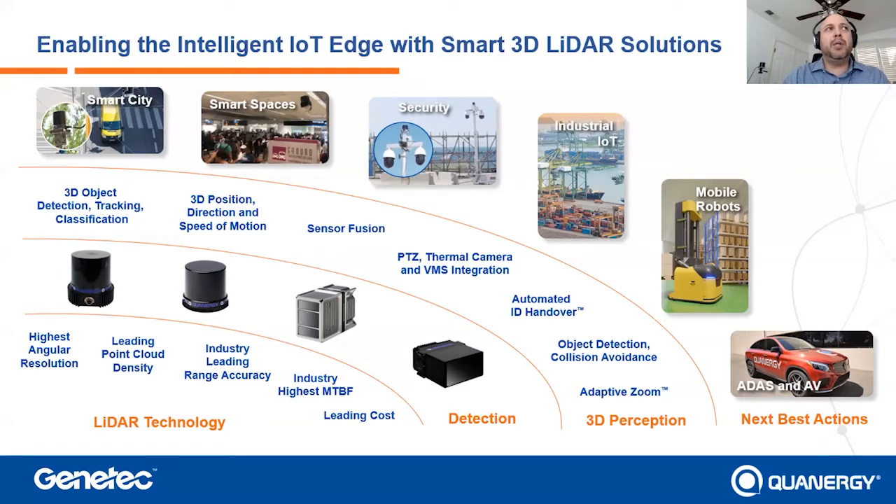LiDAR allows you to see in 3D. It does 3D object detection, tracking, and classification. It also does 3D position, speed, and motion. And another thing that's very unique about our solution is that we're able to fuse our sensors together in a large open environment to create a mesh network of LiDAR, if you will.